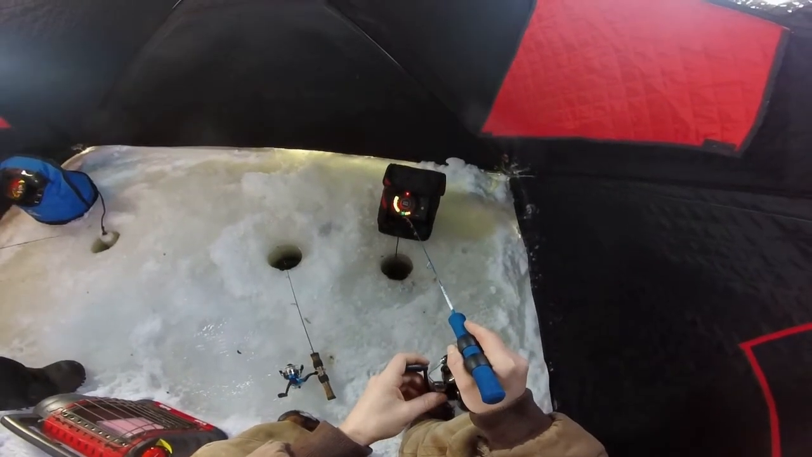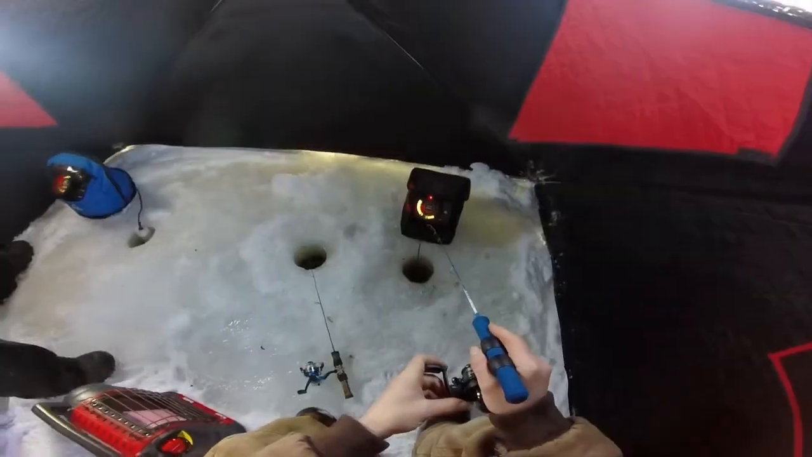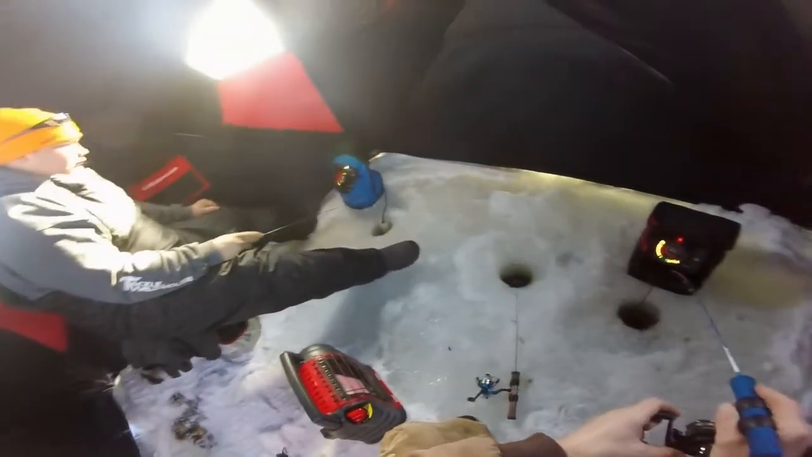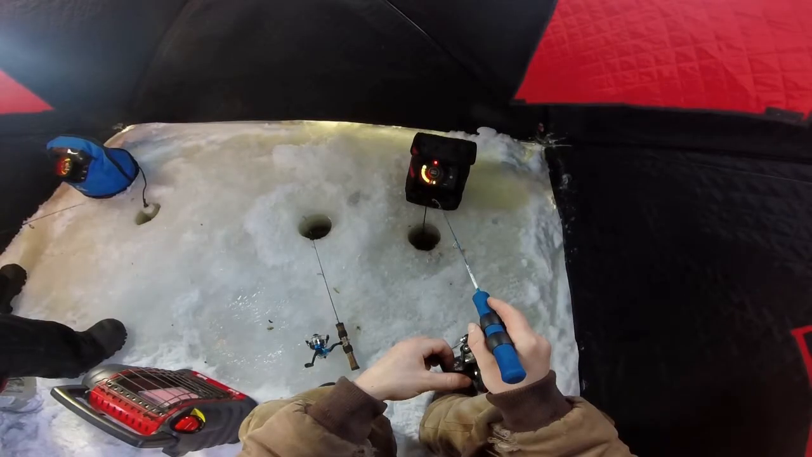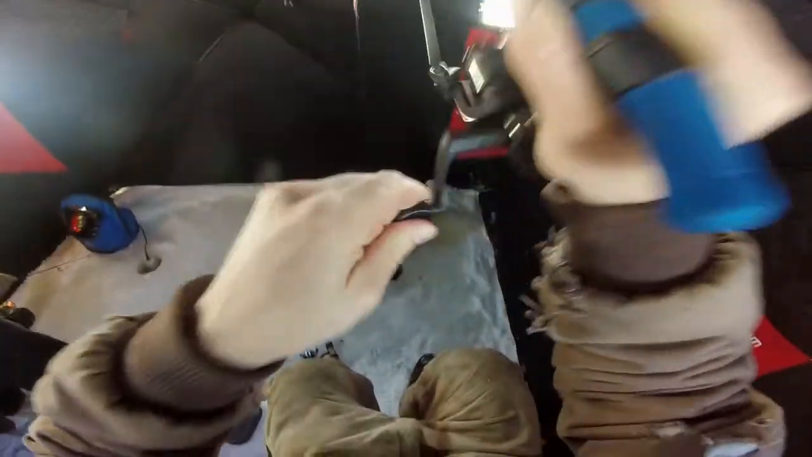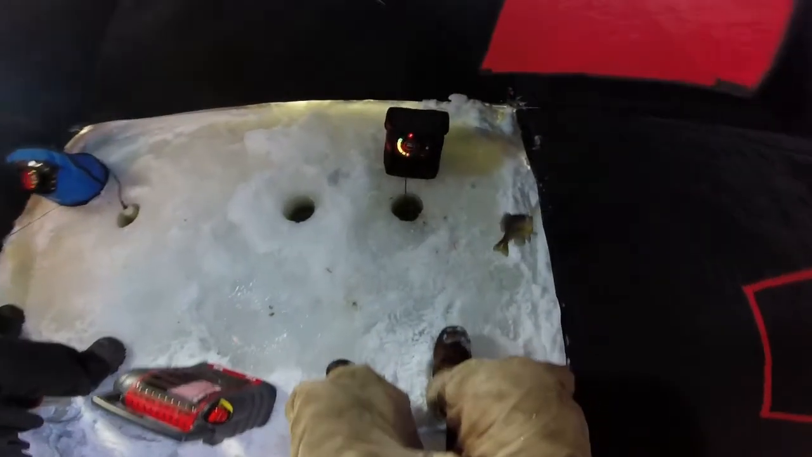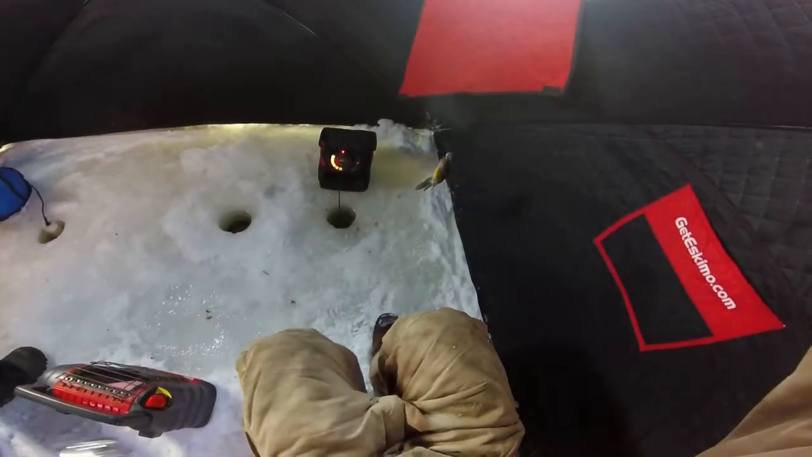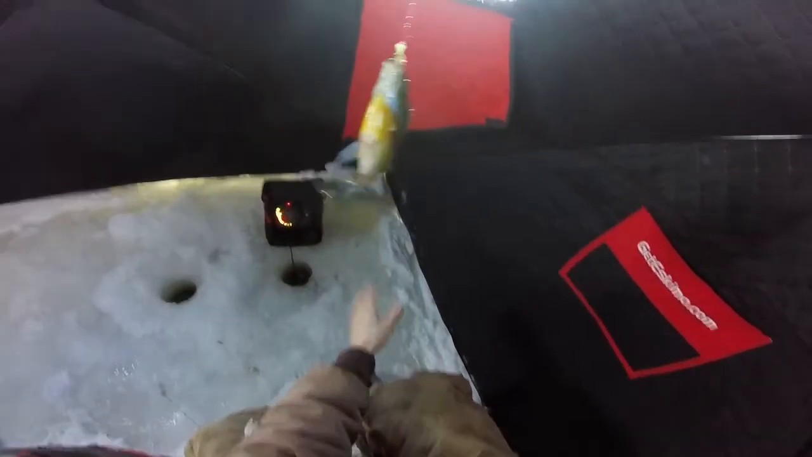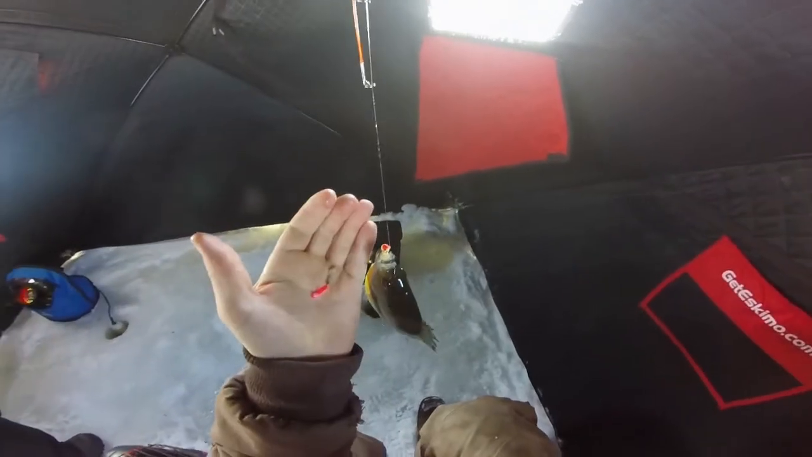I think I'm pulling all the little fish over to my hole. I'm keeping them out of your way. You should be thanking me for that. Oh, thank you so much. Oh, there we go. Good one. There we go. Oh, and the community pool. Almost a double header. Oh, I got him hooked on both. This fish came up with both of my hooks in his mouth.